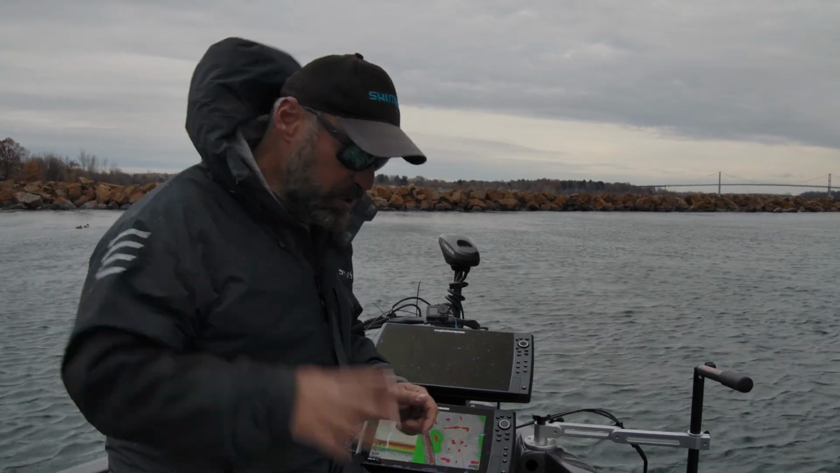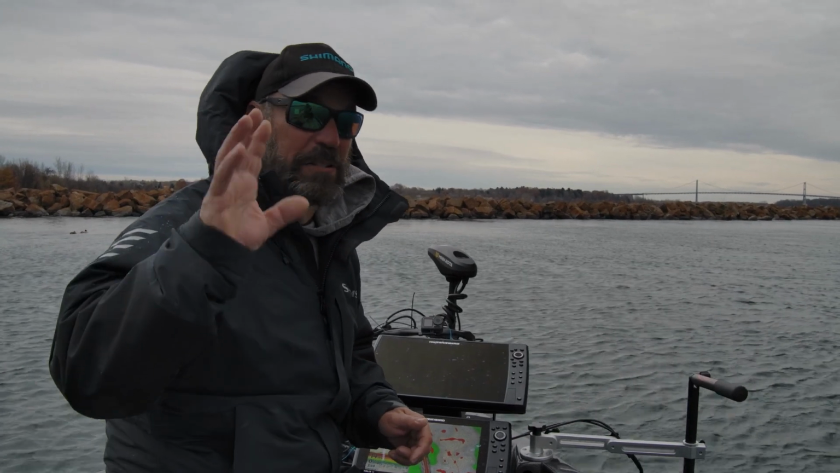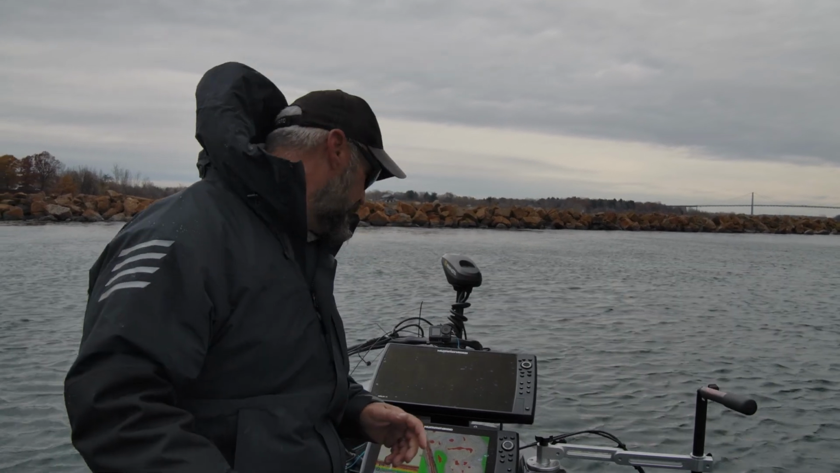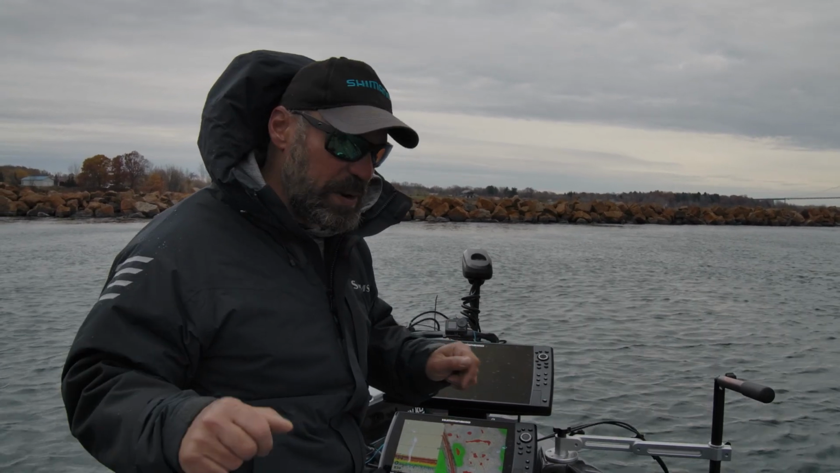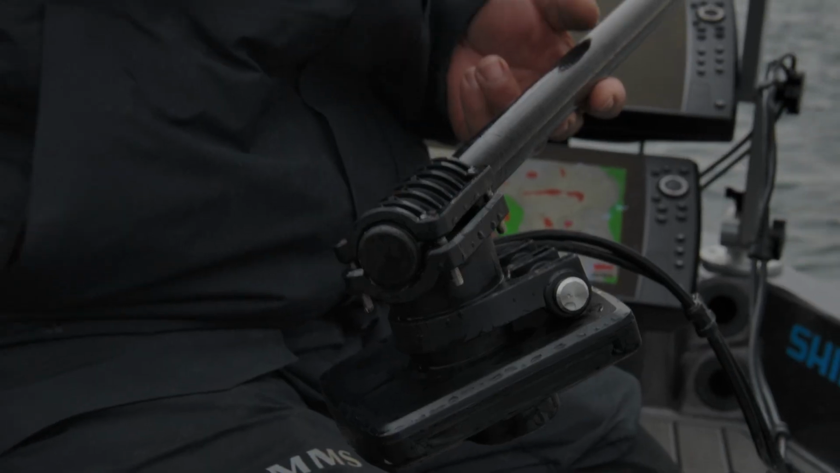I've run it using the power from my cranking battery. I've fished with it with my motor running, with my other electronics on, and now I've got it rigged to an independent battery that is just for the Mega Live. And it's pretty much the same. It's a little clearer on the independent battery, but overall, I was really happy both ways. So you don't have to go the extra mile to mount this thing and use it.